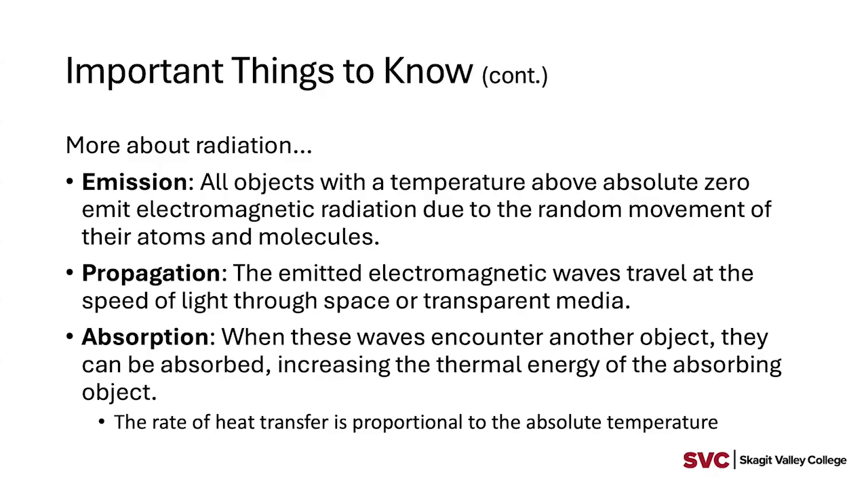That is then propagated, and one of the unique characteristics about radiation is that it can be propagated through a vacuum. Obviously, that's how we get heat from the sun, as an example. It can also go through certain transparent media, and I'll talk more about that as I go forward. And then that energy is absorbed.